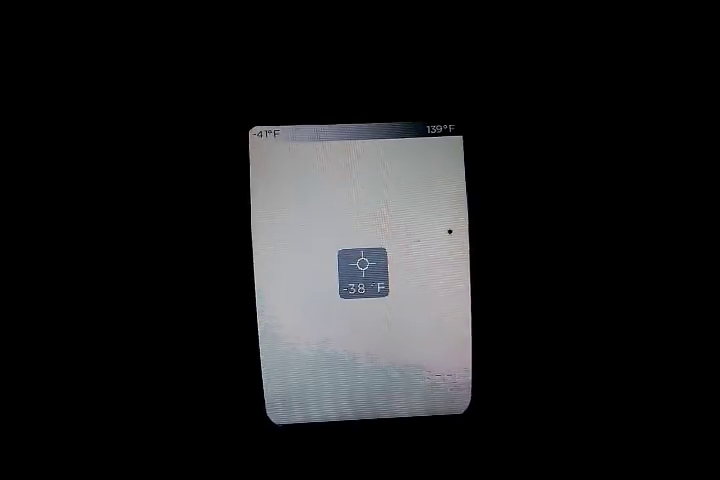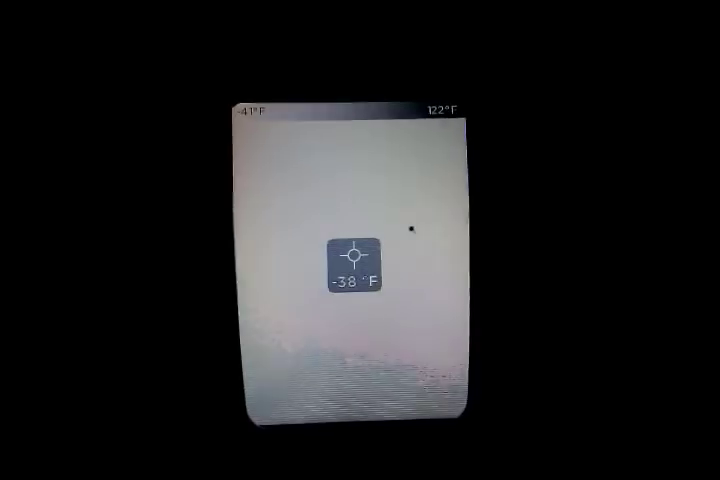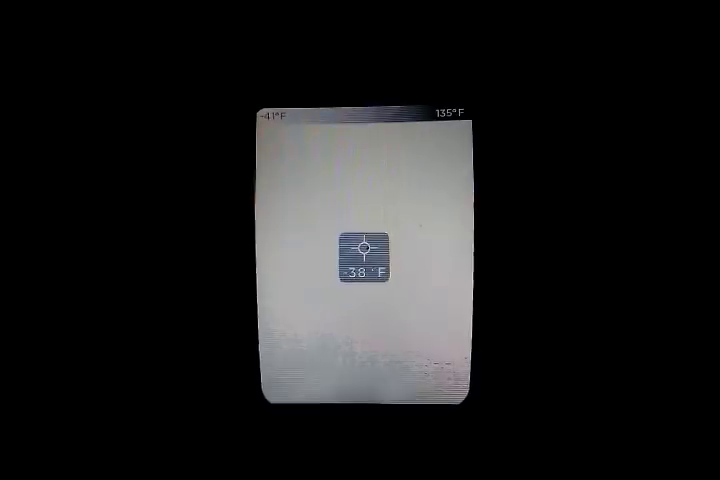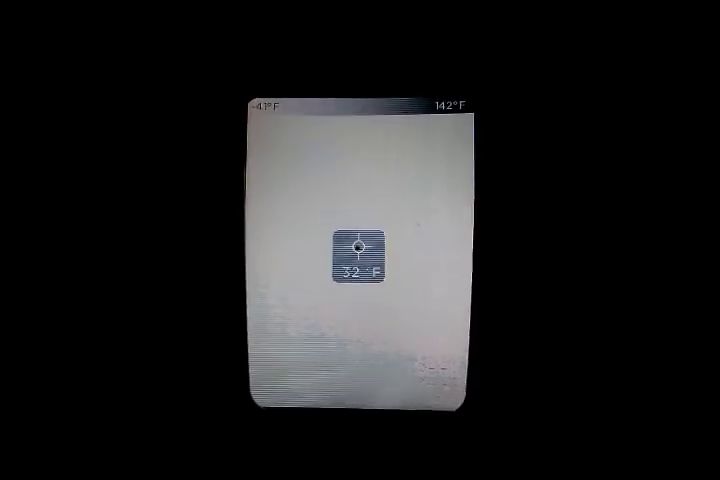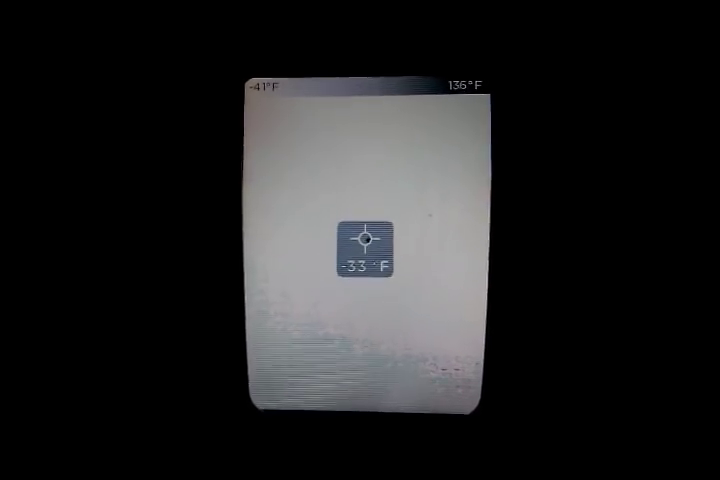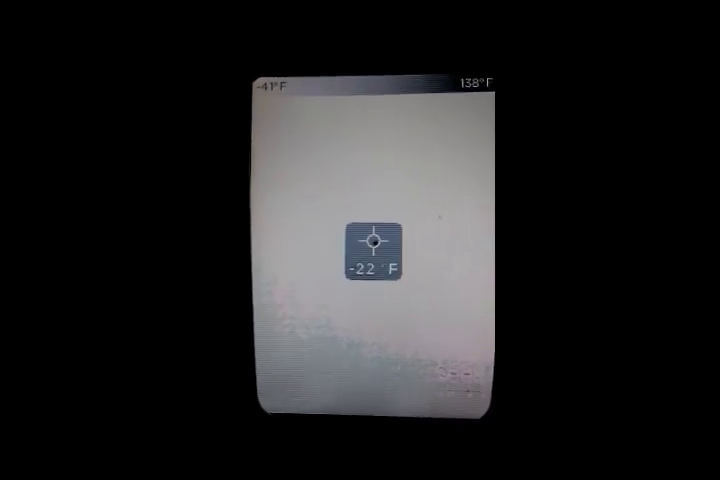I'm outside with my thermal camera and I've got a bit of a problem I need to show you, but the only way I can show you is record it with my phone, so please excuse the quality. And let's move that over there. Look, right in the centre there, it gives us exactly what our temperature is. Okay, 46 degrees. And you can see when we get near the moon, the temperature goes up.